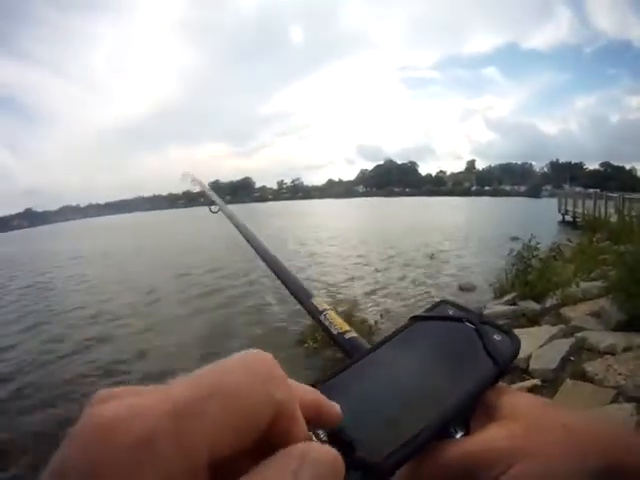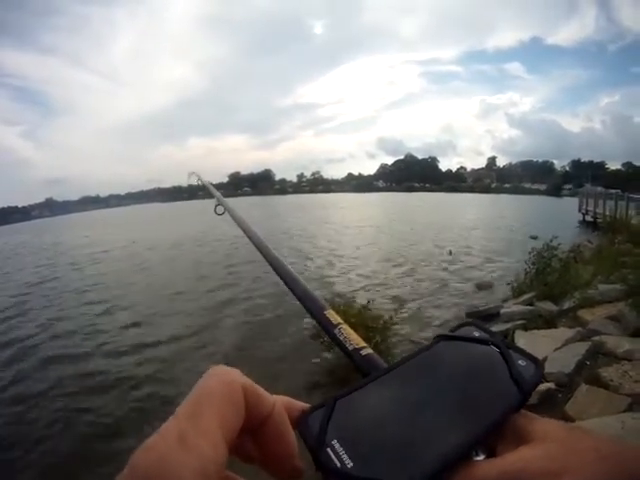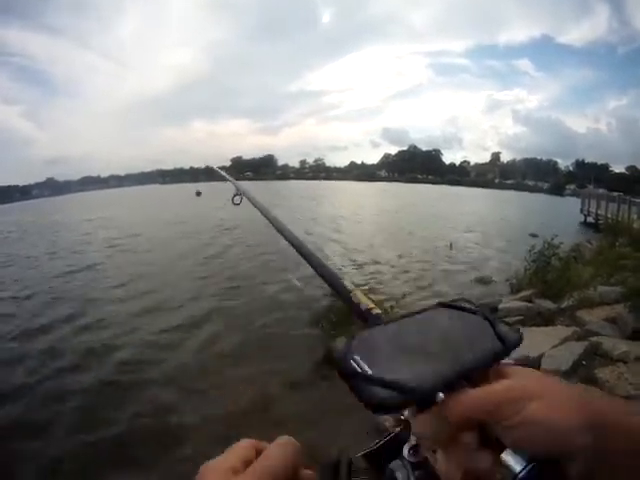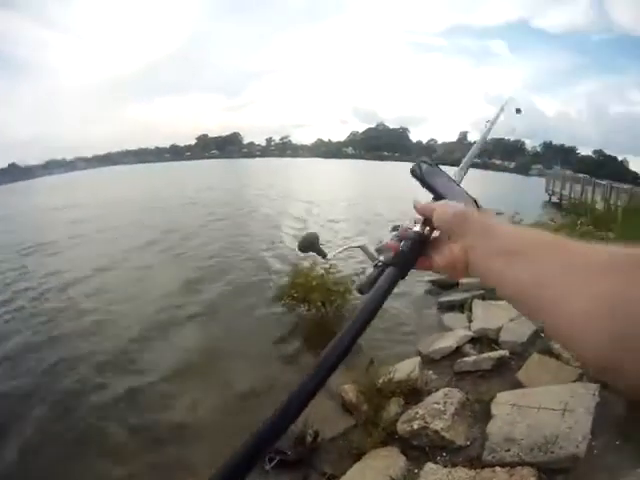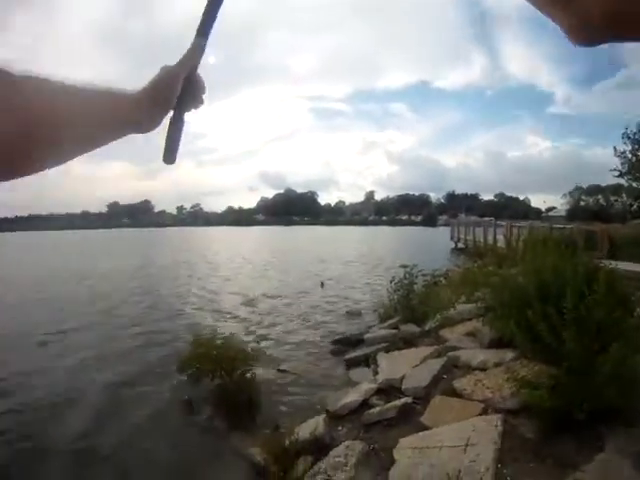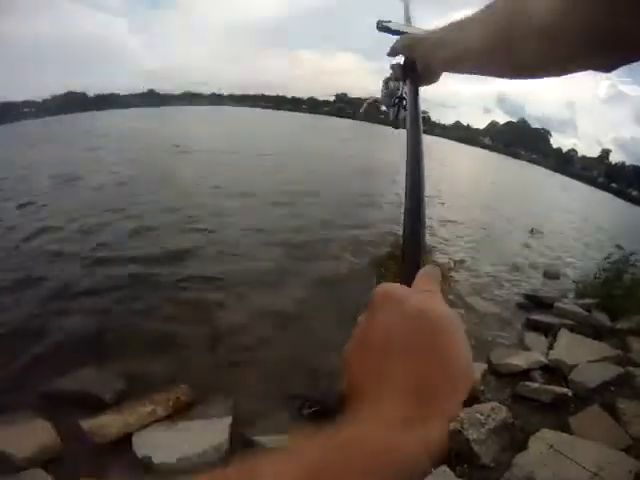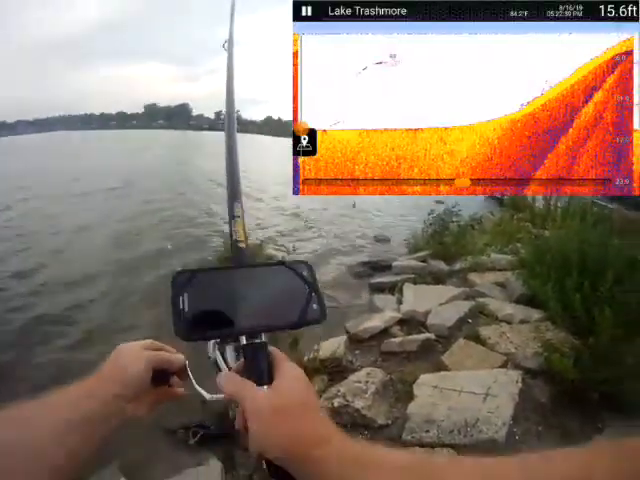Let's see. And then wide angle, fish icons. Yep. Okay. Try that. Good right there. Whack it out to that willow. All right, not bad.